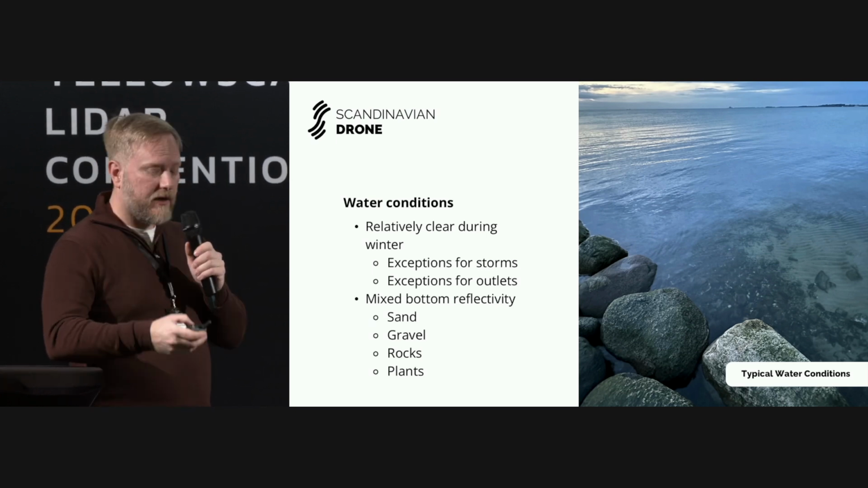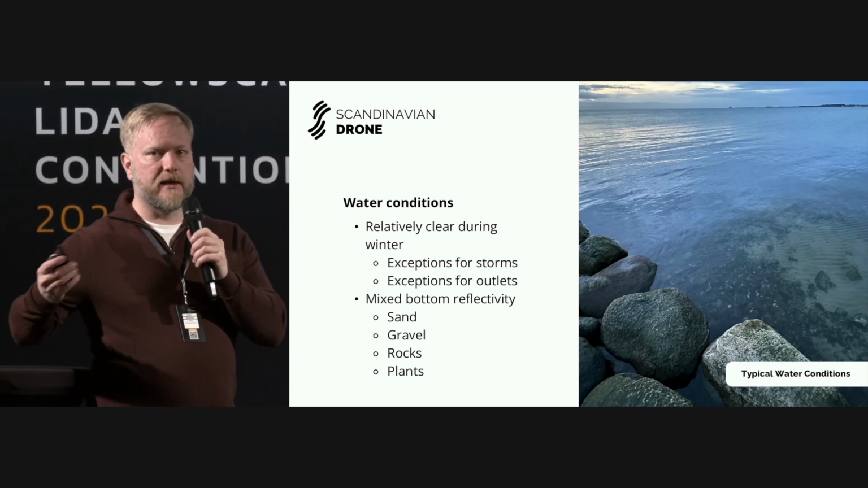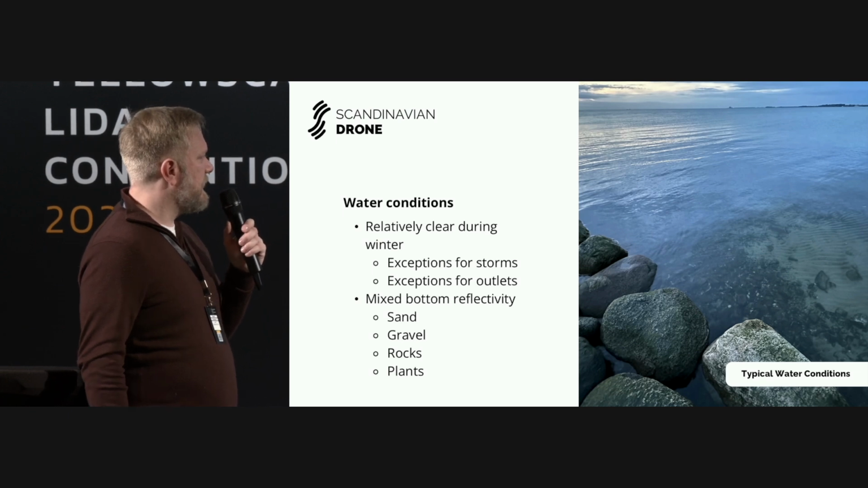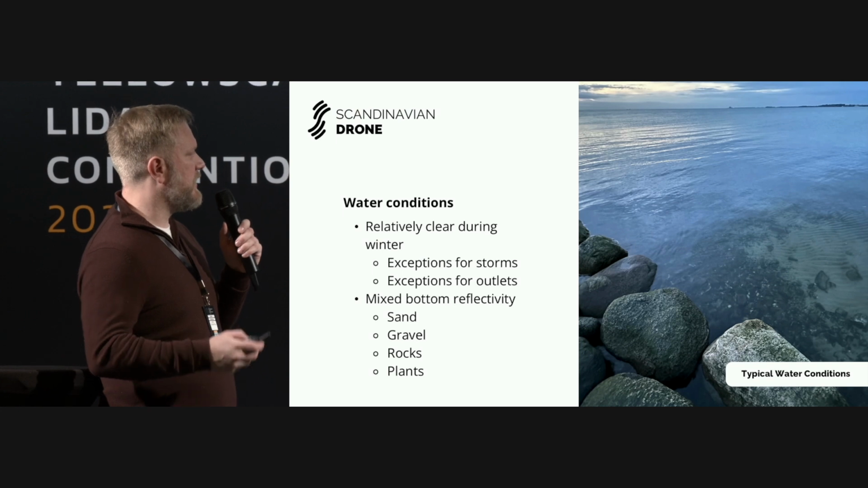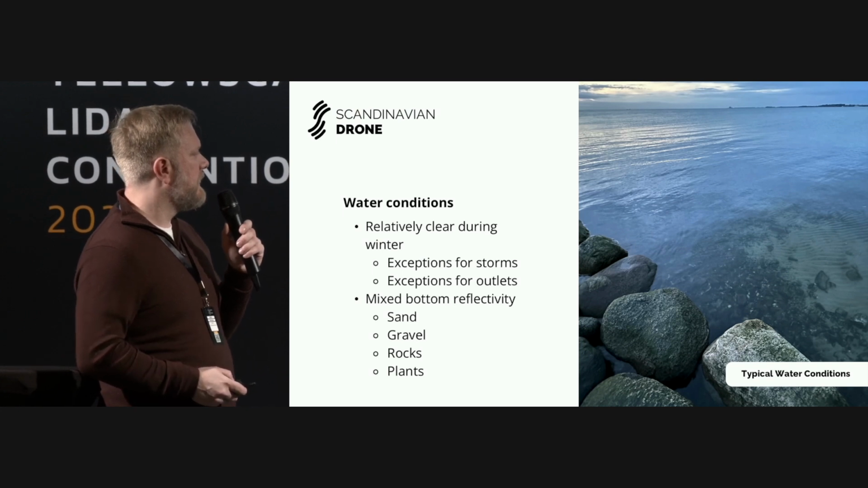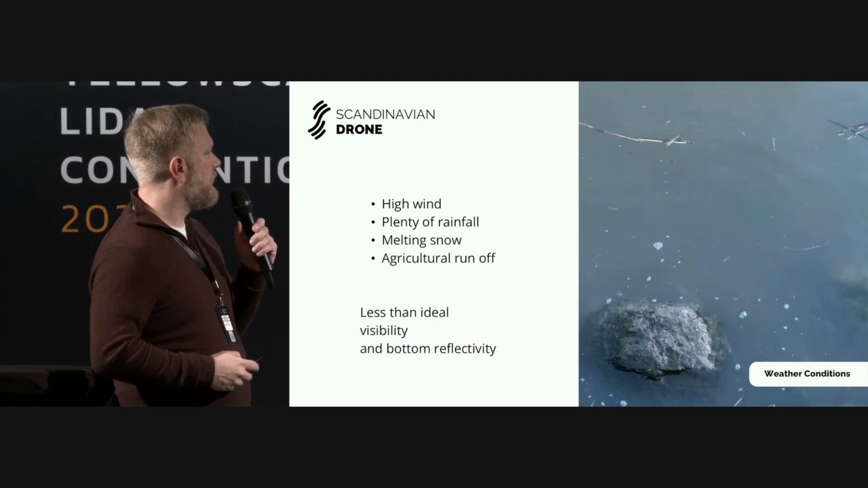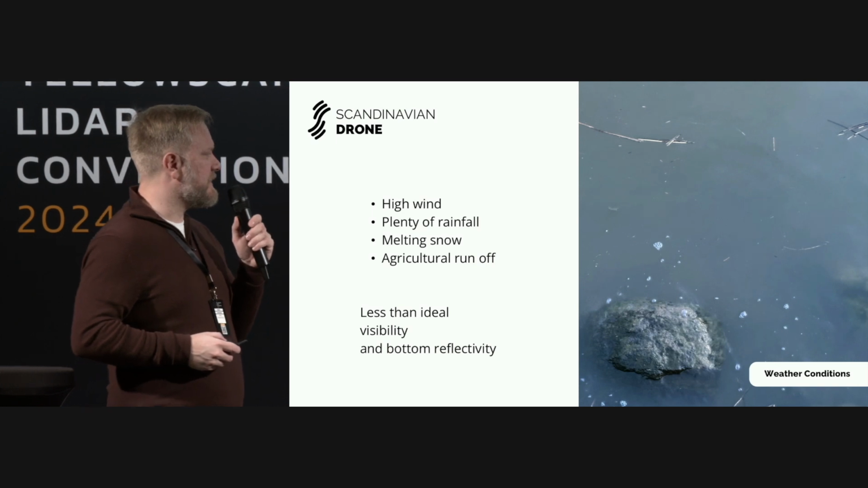So it can be pretty nice conditions, actually. During summertime, it's a little bit worse with a lot of algae and things like that in the water. So this was good, pretty decent conditions, except for this little river mouth that we wanted to catch as well.